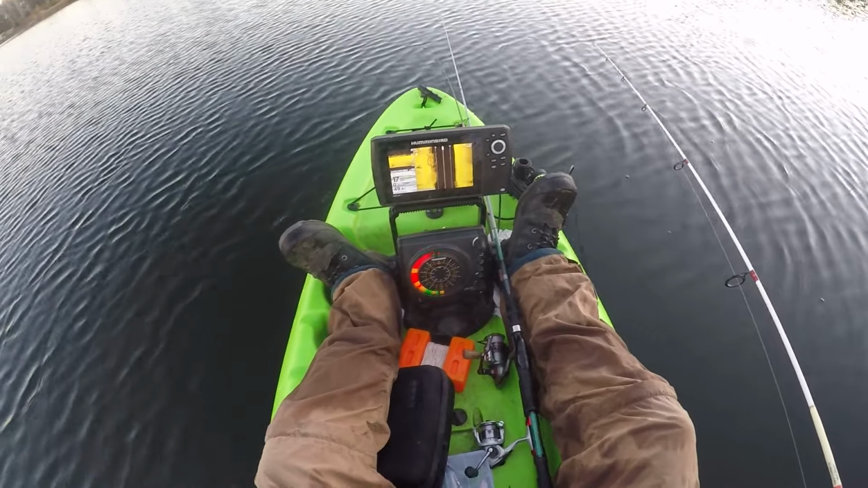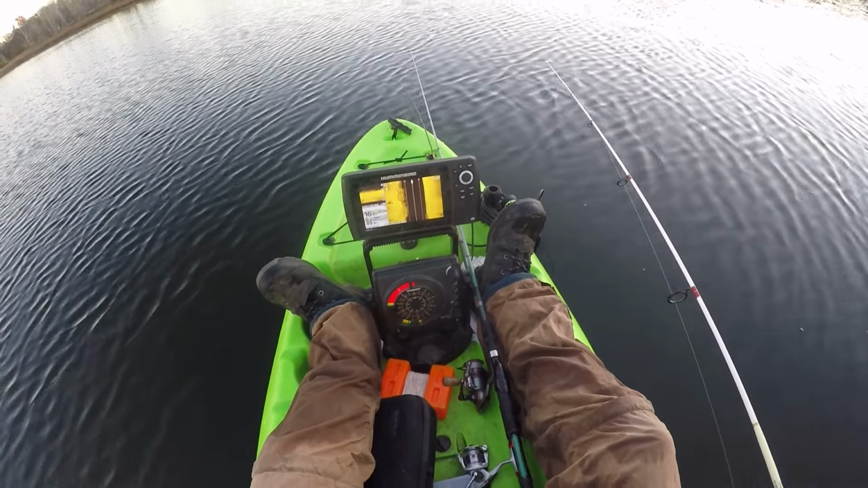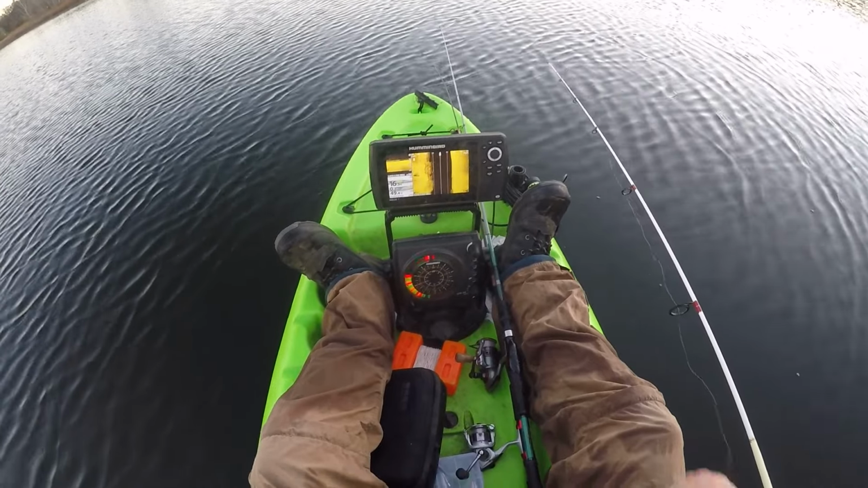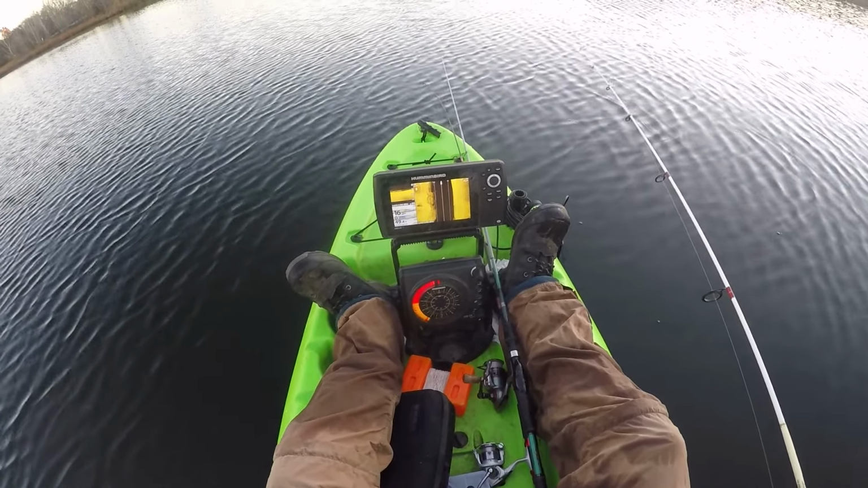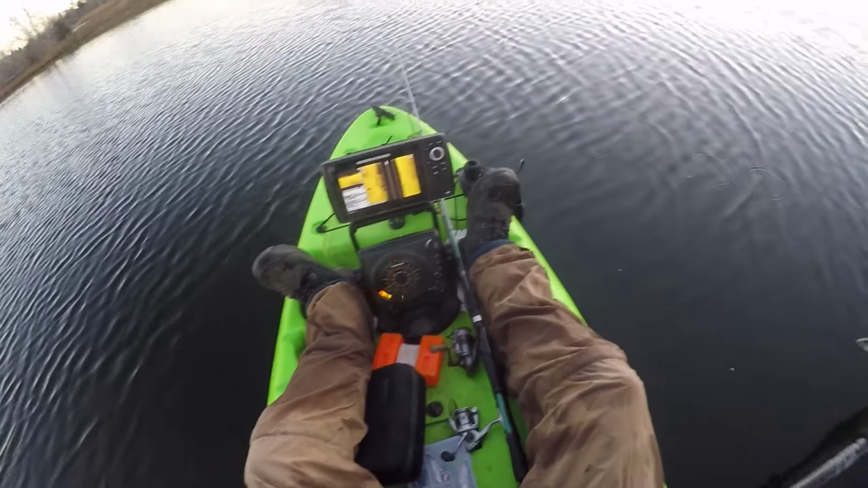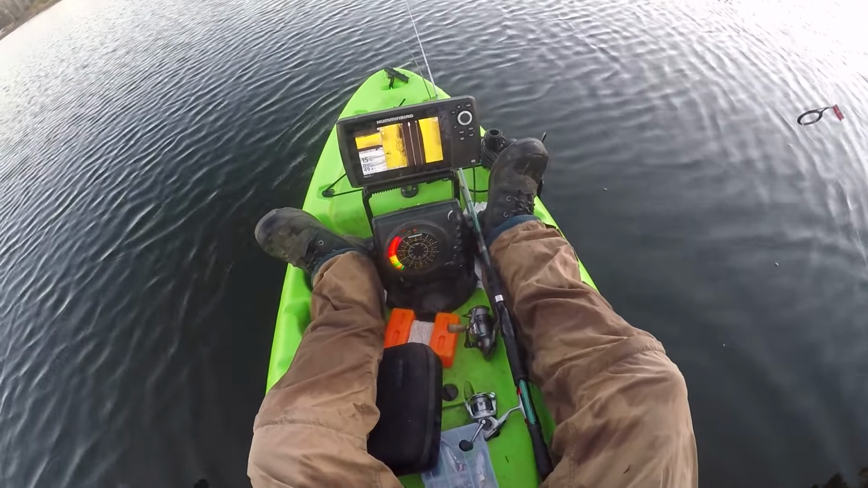But that crappie was just a wander, and that's kind of what I'm aiming to do today. I'm not trying to really set up on cover. I'm just kind of floating around on a breeze and seeing what's willing to bite. We got an ice jig on there, a 1.75 inch Berkeley minnow. And we're just kind of floating, like I said, just seeing what will go.